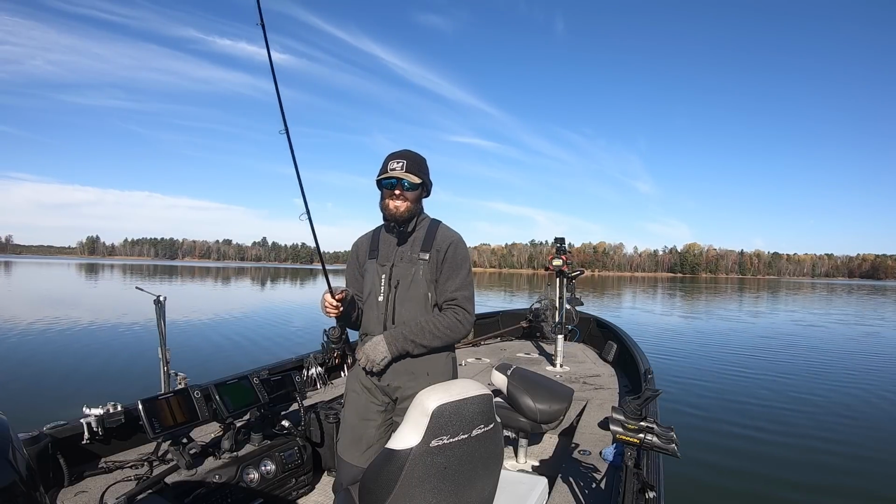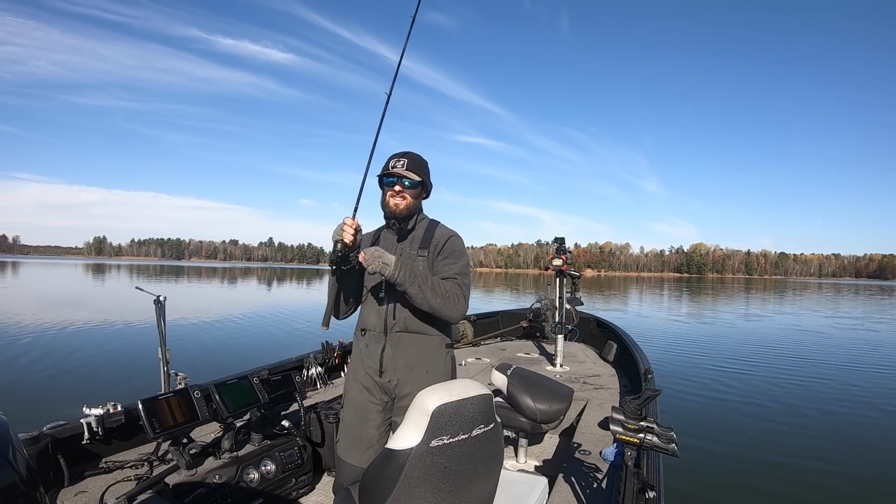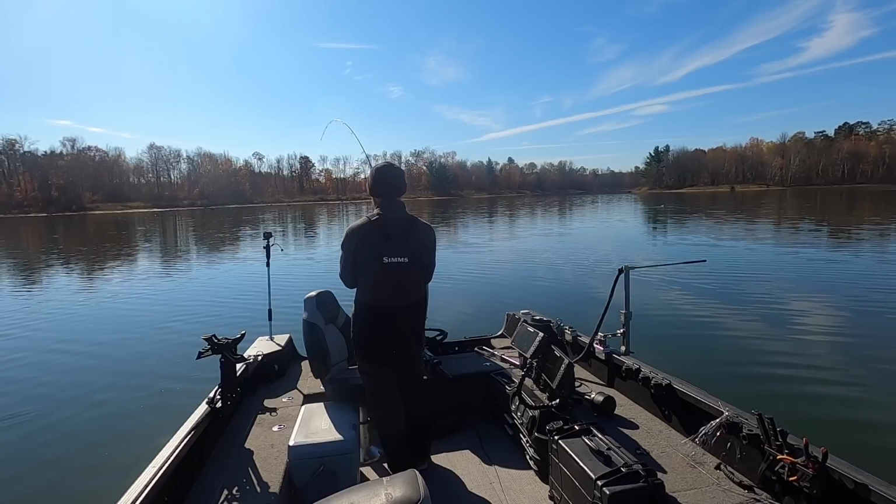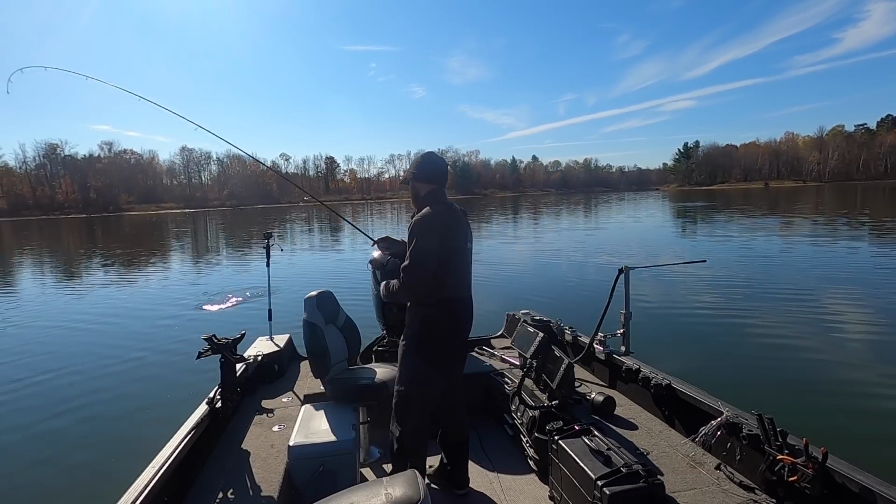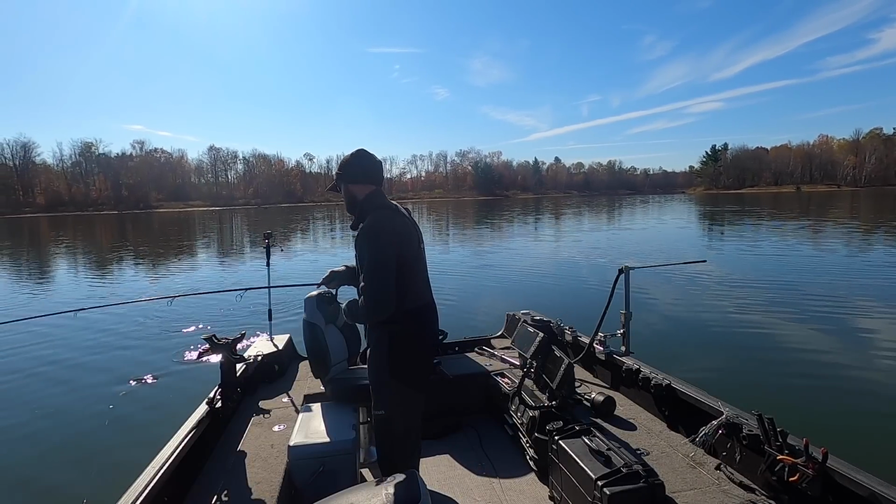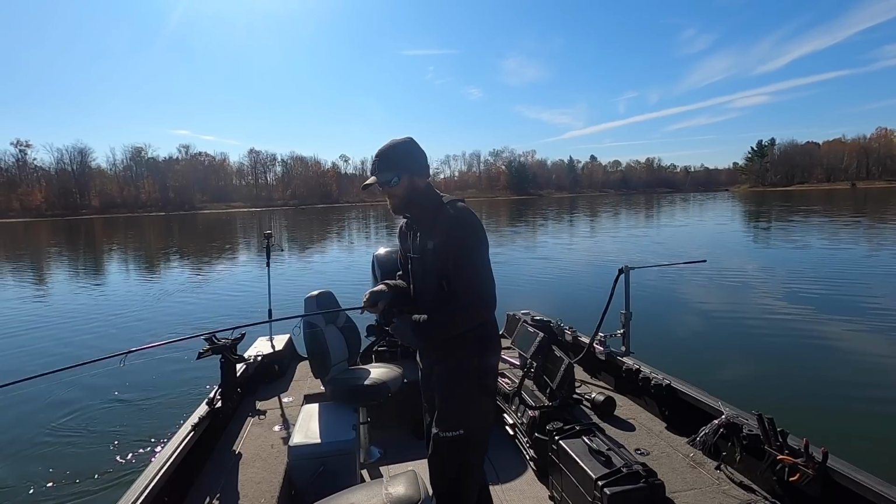Another one right here. Oh yeah, got him. Wow, he just hung up in the junk. You guys see that? Couldn't get him out for a second. A little bigger than the last one. Well, we're going back-to-back casts here. We'll take that all day long. That's a real nice walleye right there.